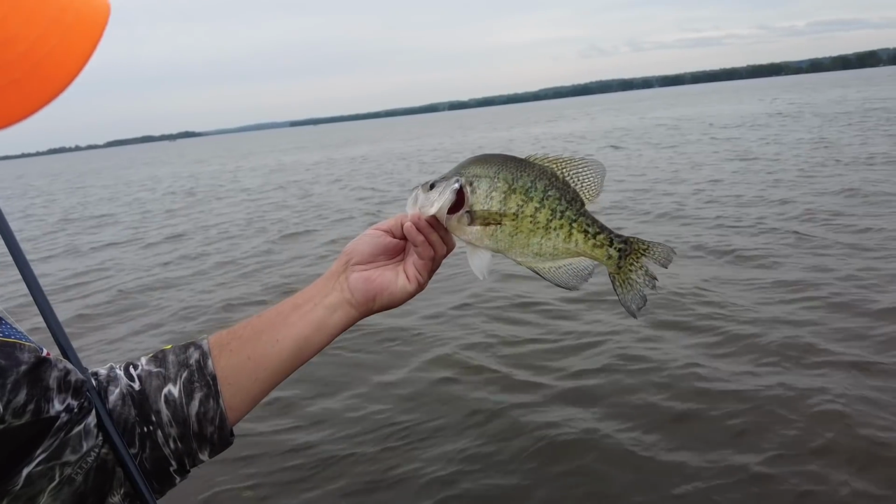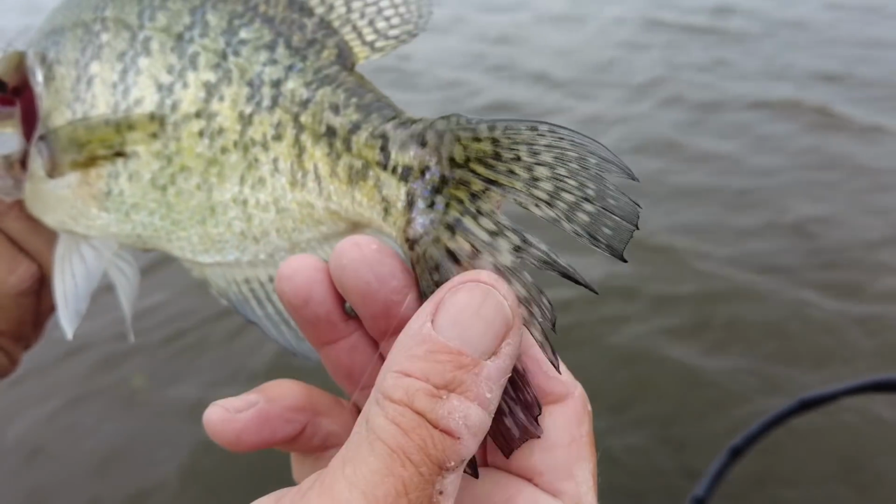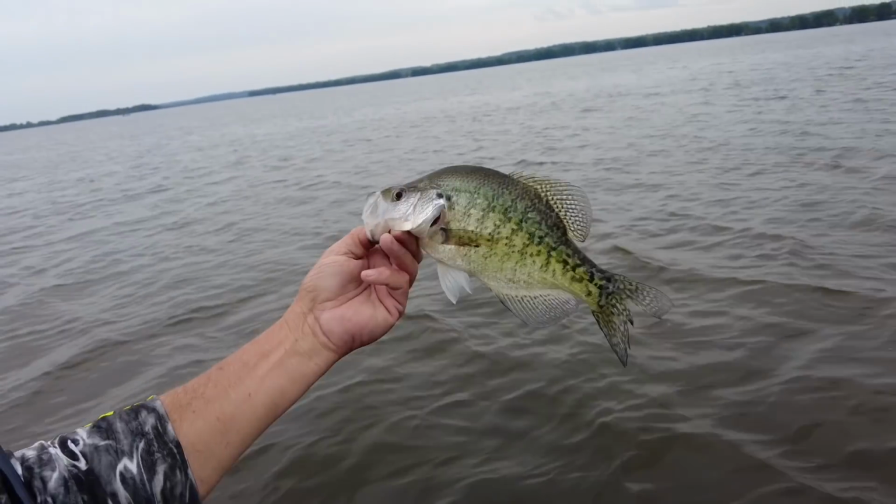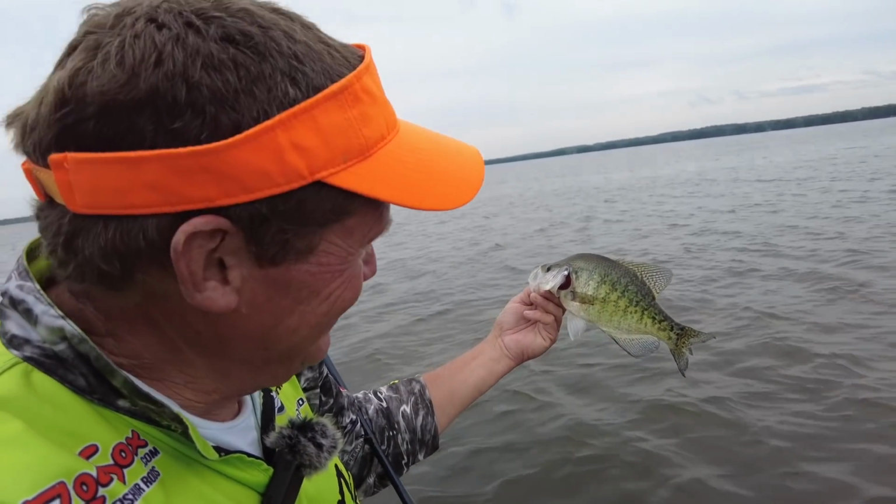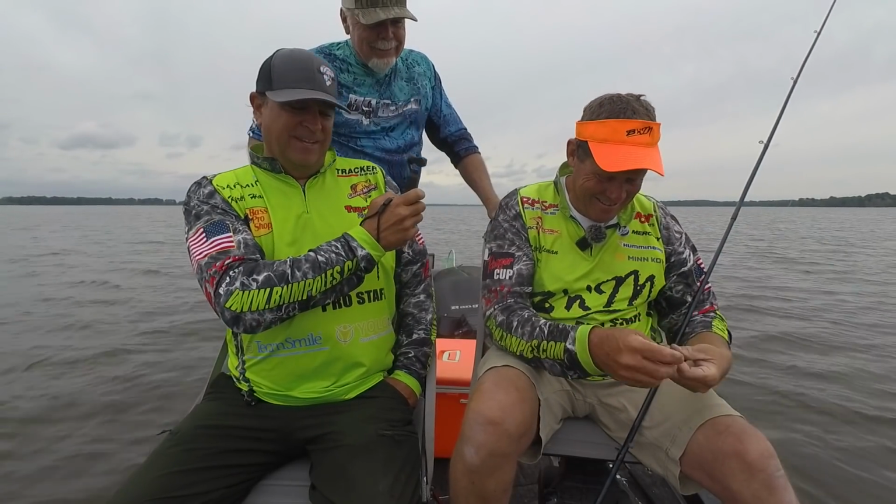It's got a pretty color to it. Look at that color on the tail. How beat up that tail is. He's been on the nest. Yeah, a male been beating him up. Little Reelfoot male. Another good flake going back in the water. Oh man, hurts my tummy. Oh man, this is great.